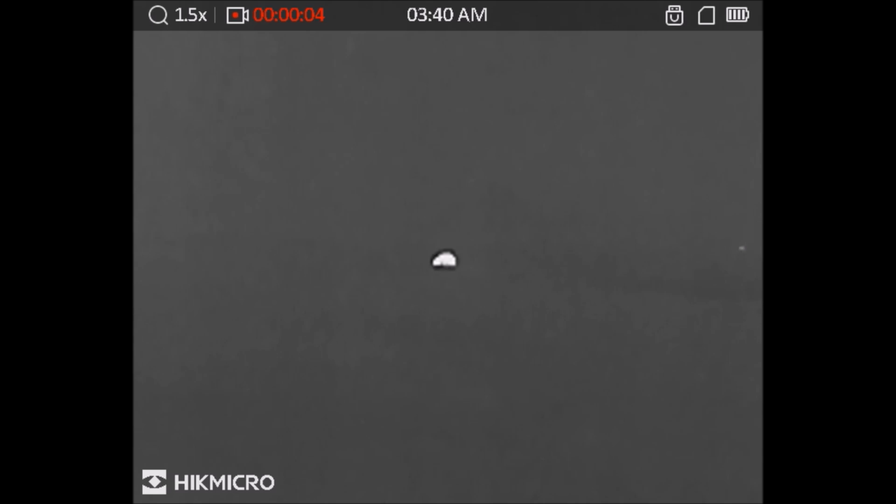But as soon as there's any animals there, it picks them up straight away. So this is a badger we're looking at. If you look just behind it, you can see there's a bird roosting in one of the bushes. And then as we swing around to the right, there's 3 rabbits in the horse's paddock.